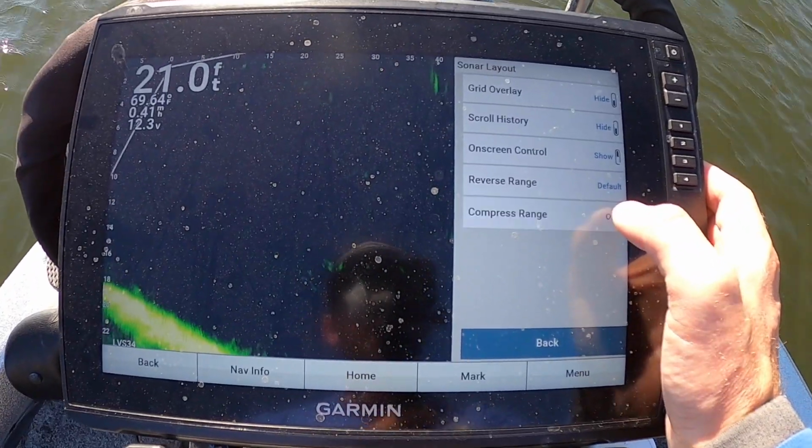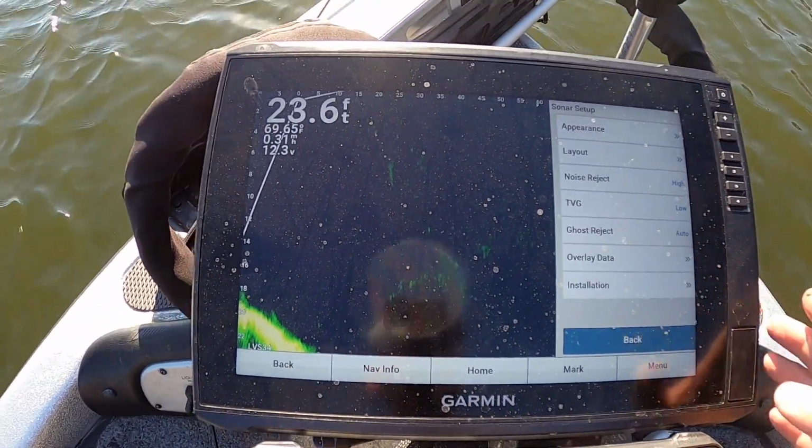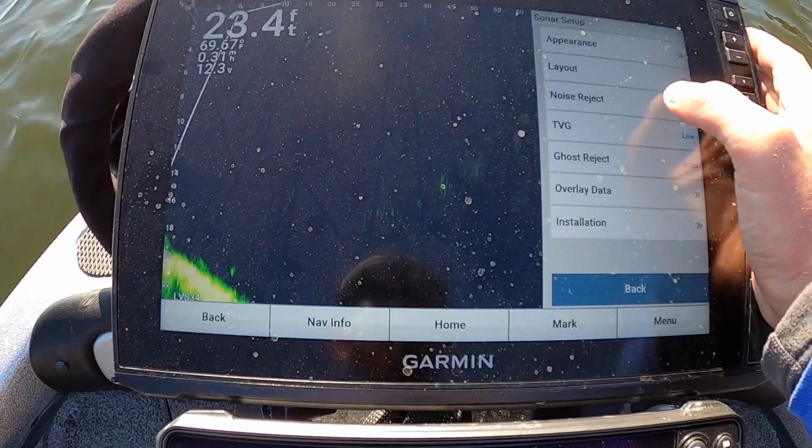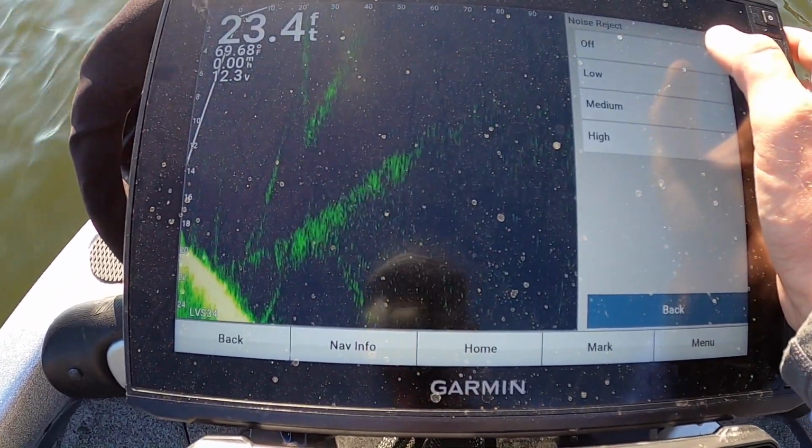Then you have compress range. It basically keeps the beginning of the screen from compressing everything together. I also leave that off as well. All right, then we have noise reject here. So we can turn this on low, or let's just turn it all the way off.